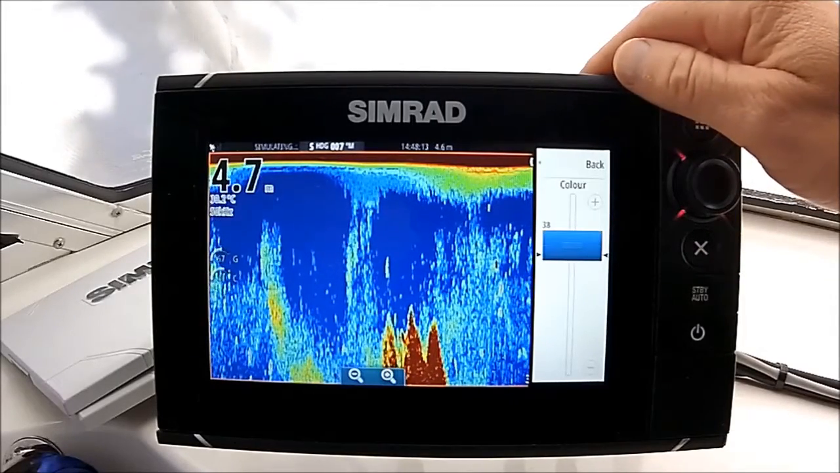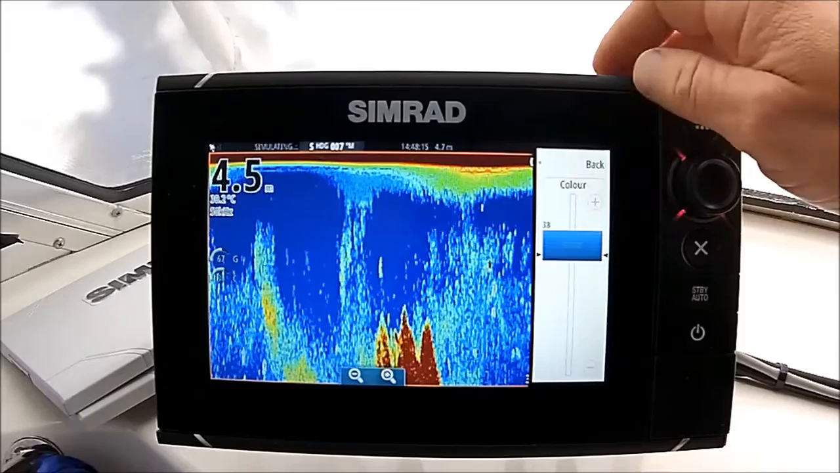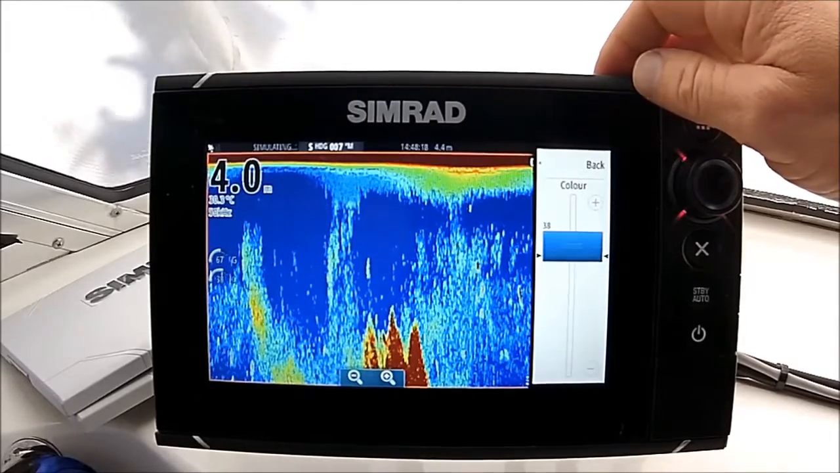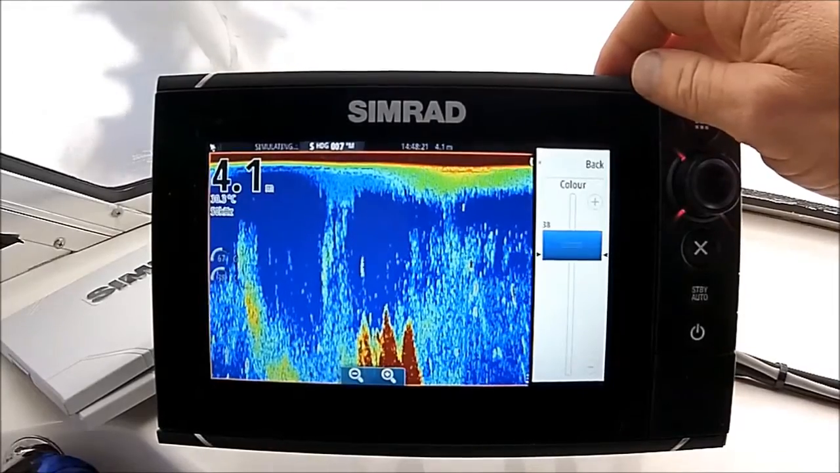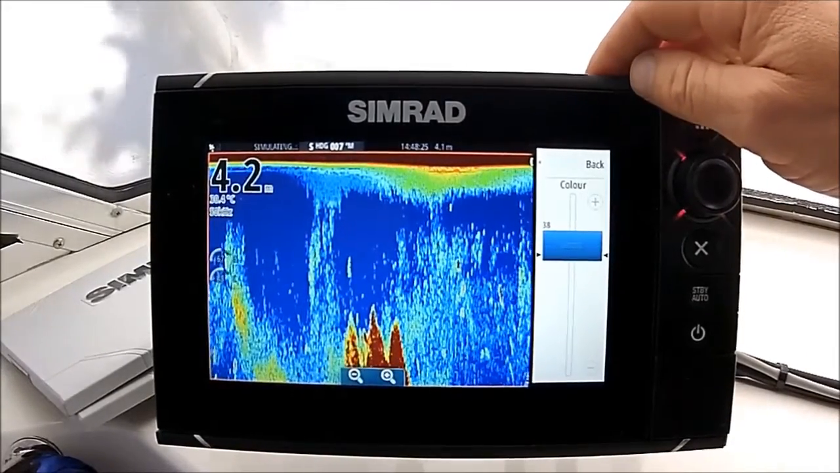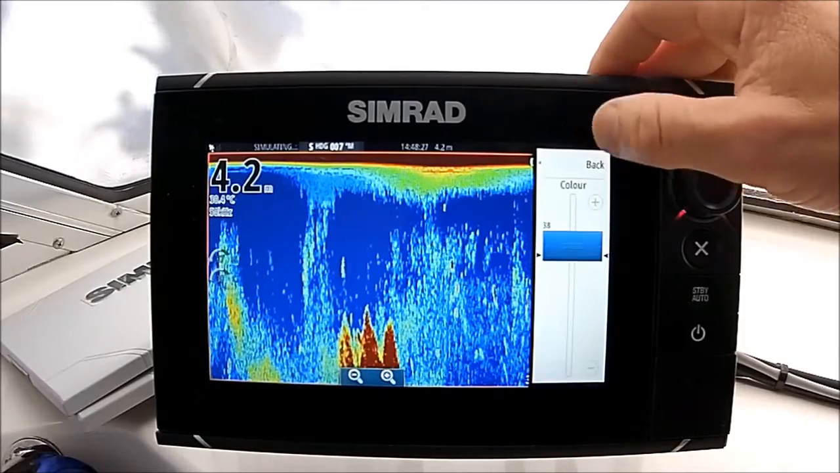Doing it in simulation mode is not really giving you a full indication. Don't pay attention to the numbers that we're getting here or the settings in relation to what I'm showing. This is purely, it really is more what you see on the day, what you're looking at and what you're interpreting on the screen.